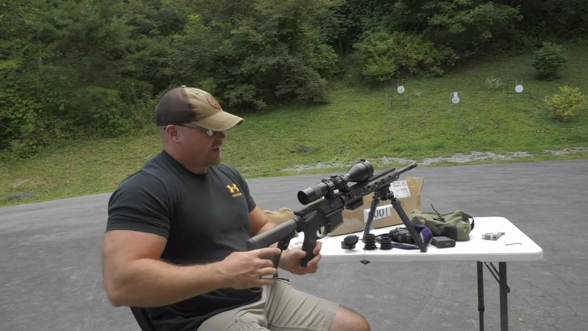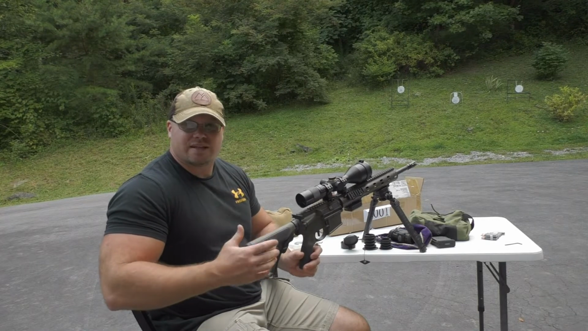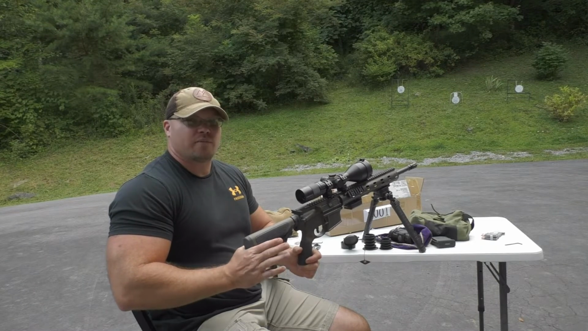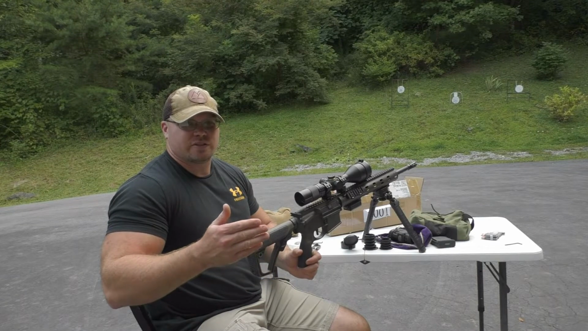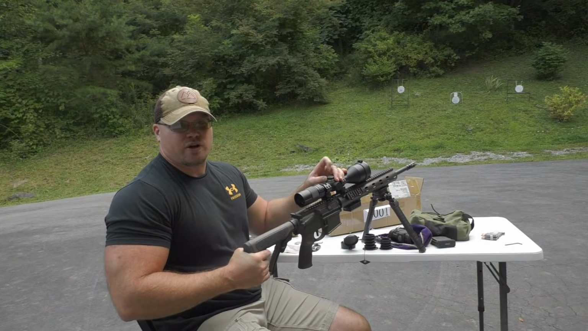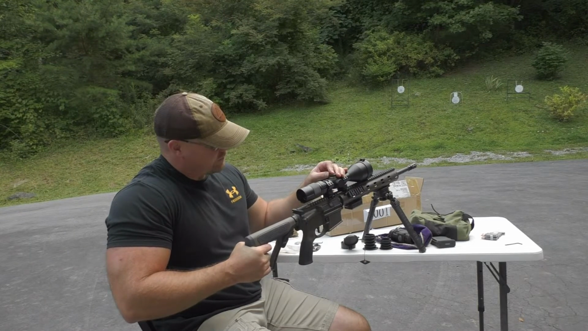Something that I don't like about it, which maybe shows that they didn't have a team of shooters developing this scope: it is 1/8 MOA, so that means it takes 8 clicks to get a full minute of adjustment, and you only have 4 clicks to change to your different numbers on your turret. So to go from 0 to 1 is 4 clicks.